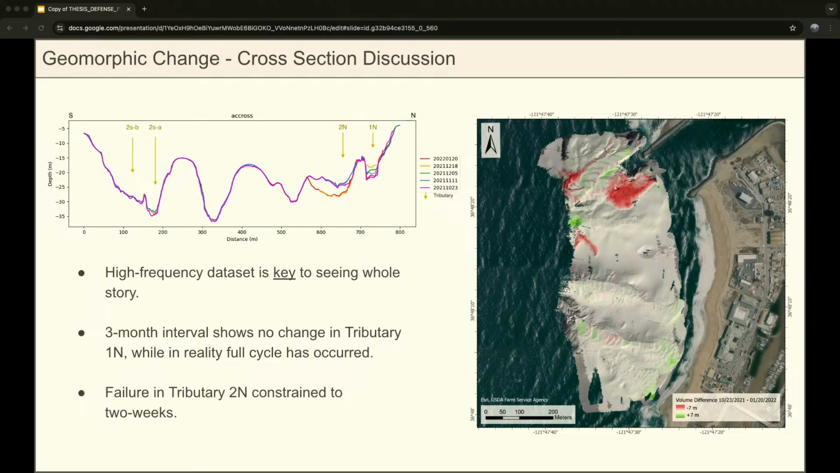The best example is that northern tributary region, where this is a difference map between the first and last surveys, 3 months apart, basically showing no change happening in that northern tributary region, whereas in reality we see that there's been a full cycle of sediment accretion and erosion in that tributary. And it's also interesting to see that tributary 2N is constrained to this 2-week period between December 5th and December 18th. So we know that that flow, that failure, didn't happen consecutively over that 3-month period.